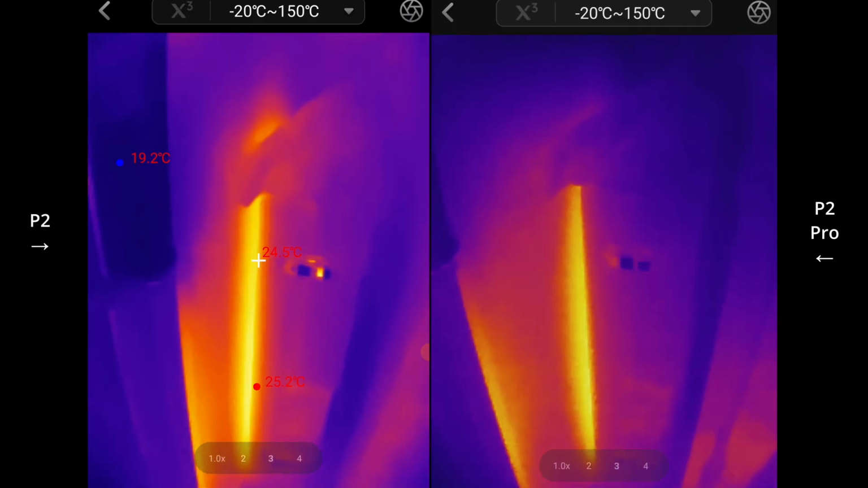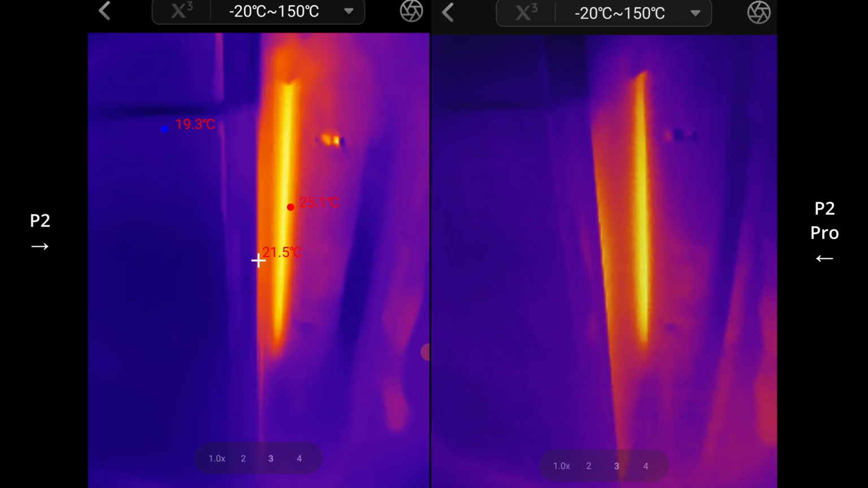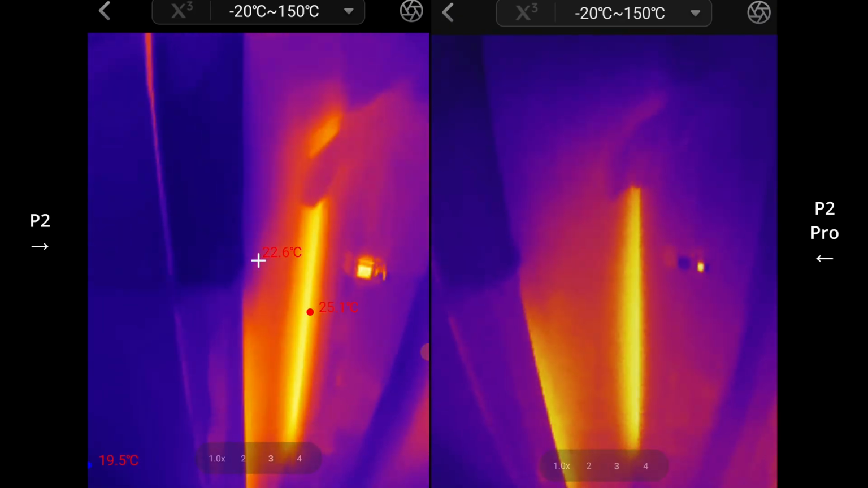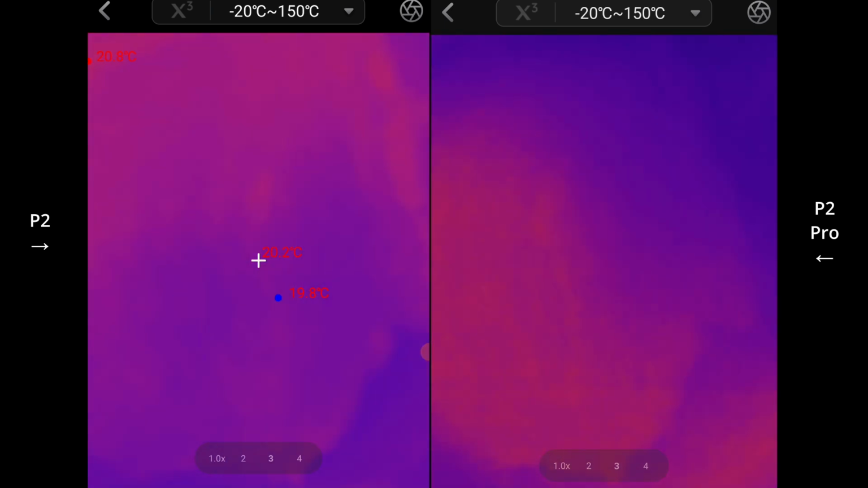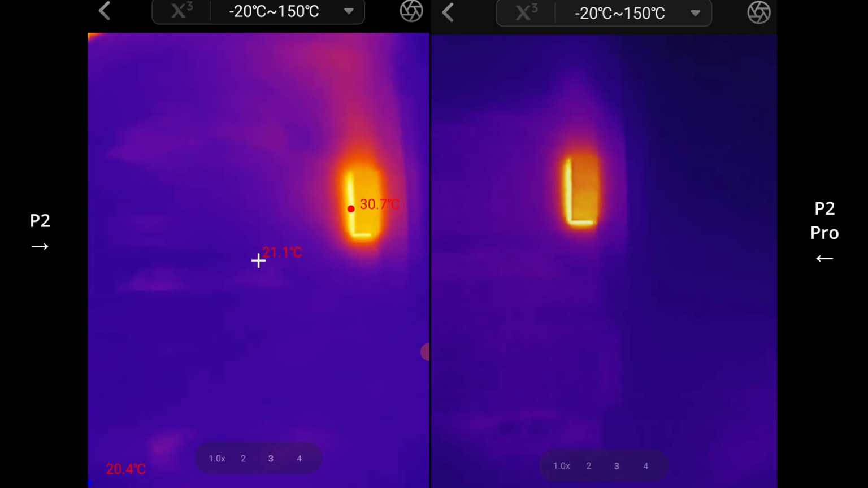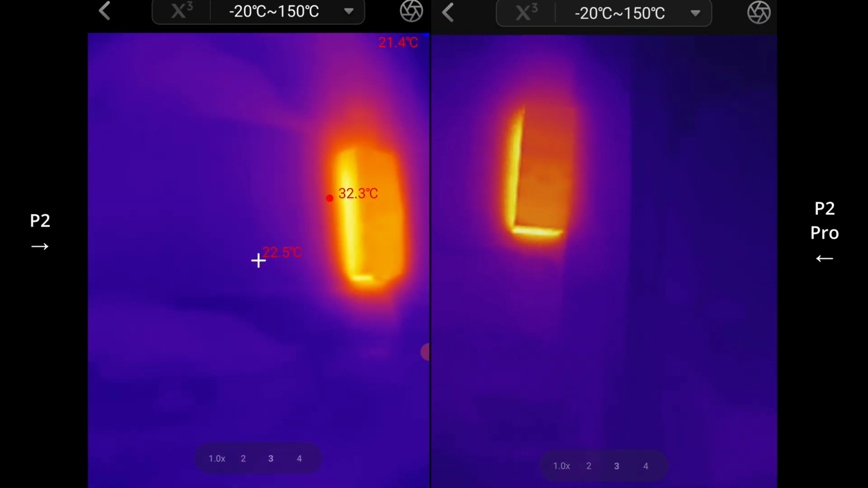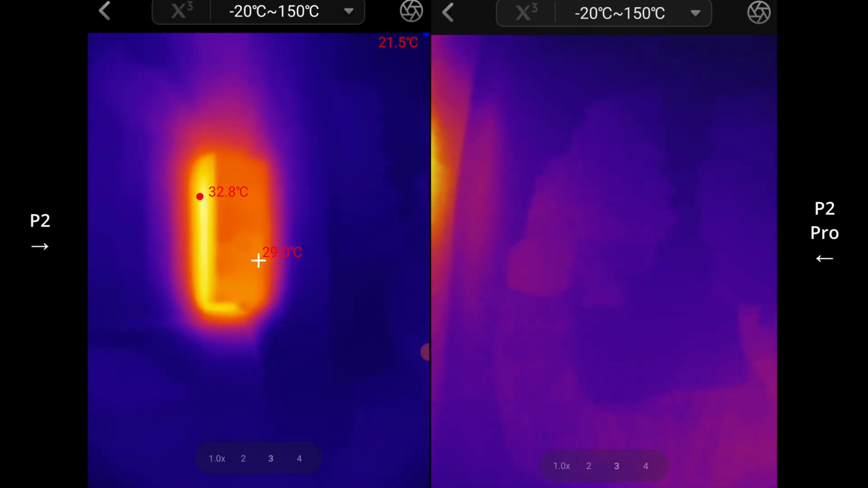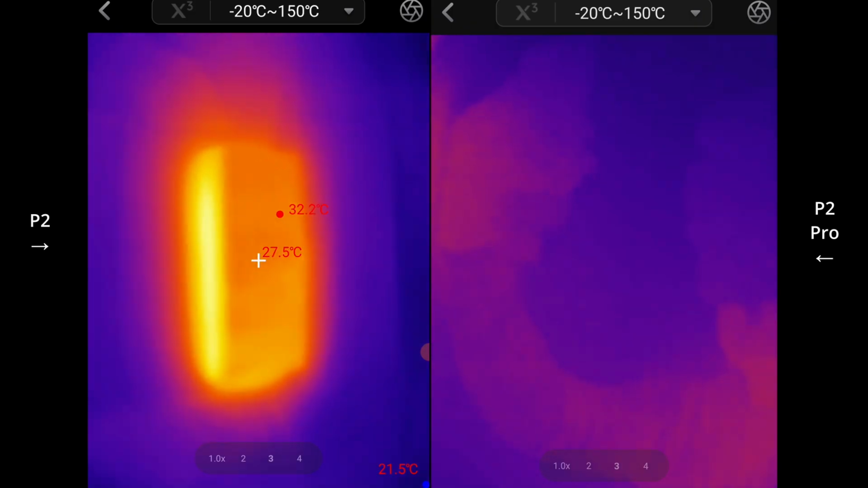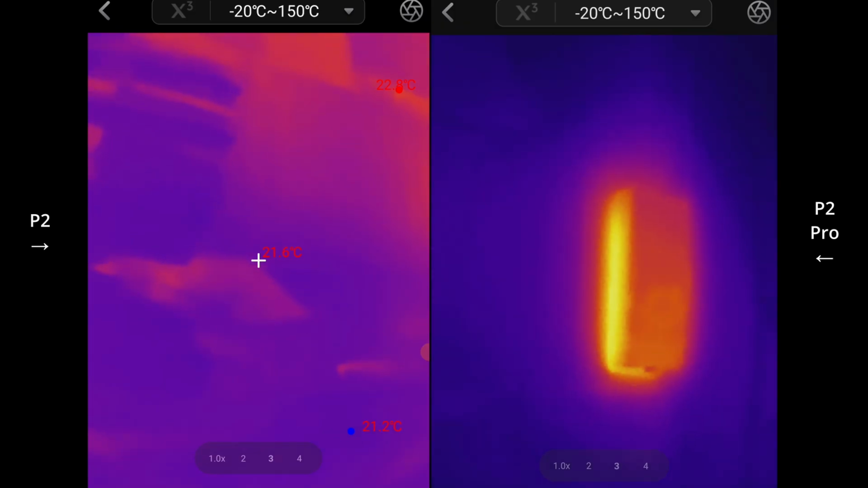At some points I think one starts to look sharper, but I think my mind is just playing tricks on me, trying to find some differences when there's not really a huge difference. I'll have to see how it actually looks outdoors though. And this is my switchboard again, and you can see the P2 is really not able to focus down on this area, but you get a bit more clarity.